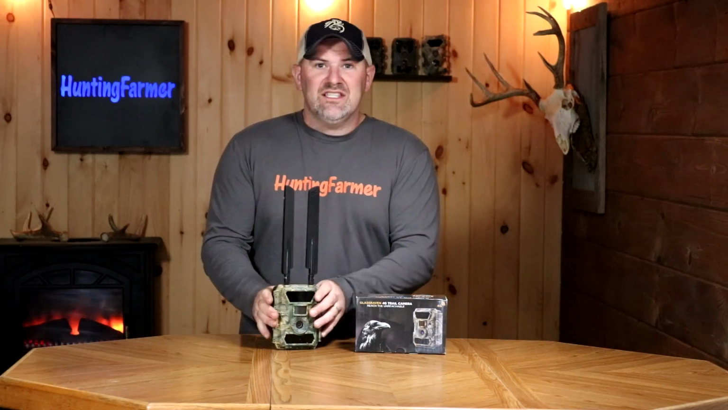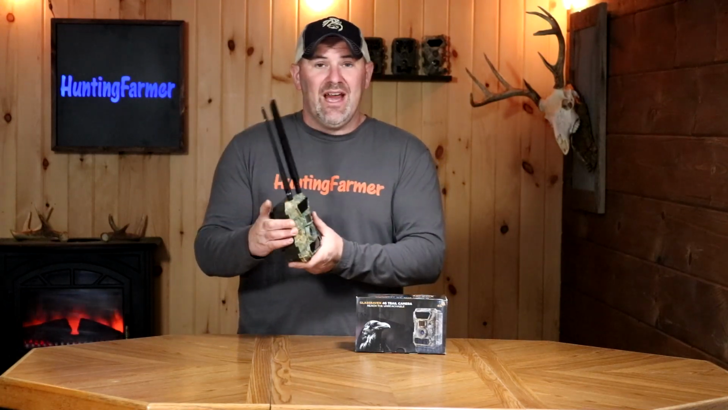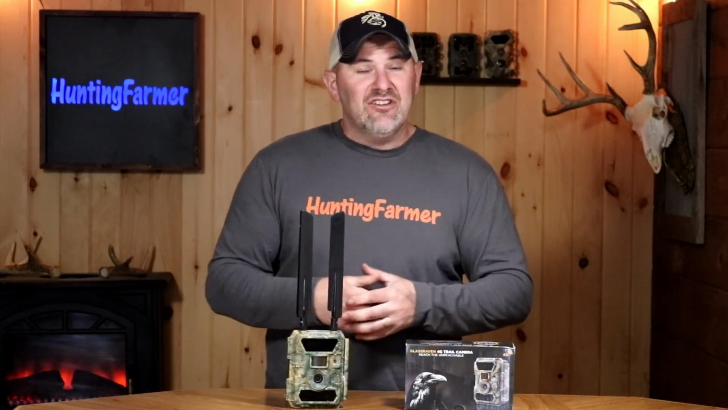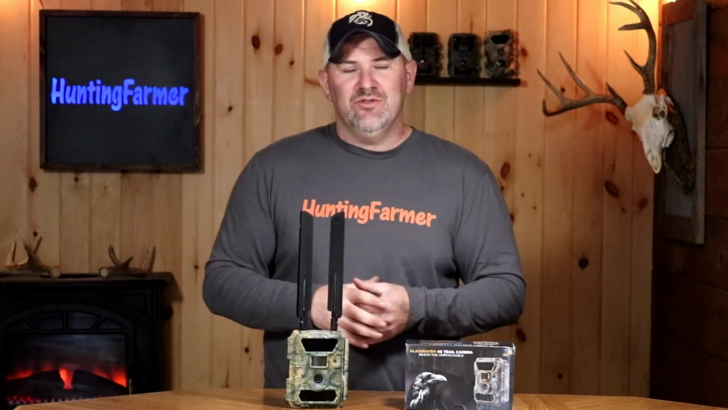Now on to some cons. I would say just the physical size of this I would put as a con. It's not a deal breaker, but this camera is a good bit larger than most cell cameras that I'm used to or that I'm currently running. As you can see here, compared to the palm of my hand, it is a rather large unit. I'd imagine in years to come, Creative XP will be continuing to make this camera more compact. But as of now, if you're looking to hide this trail camera, as you can see with the antennas and just the physical size, it's definitely a larger camera than what most are.